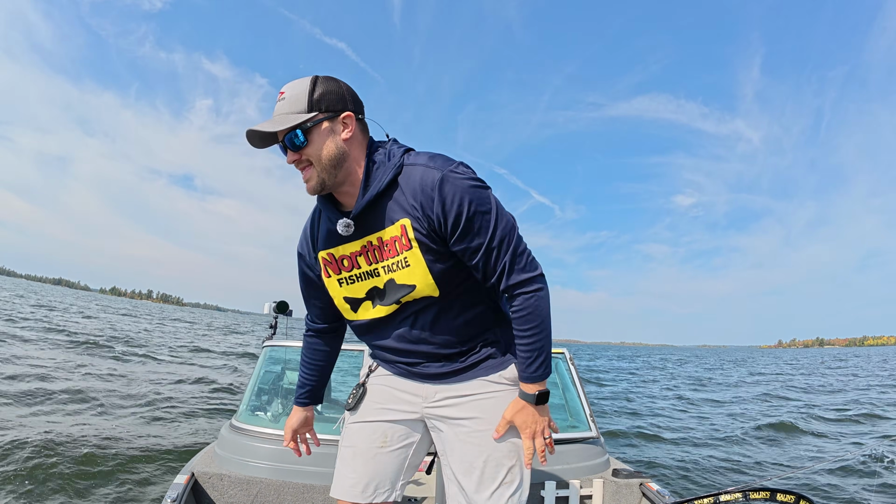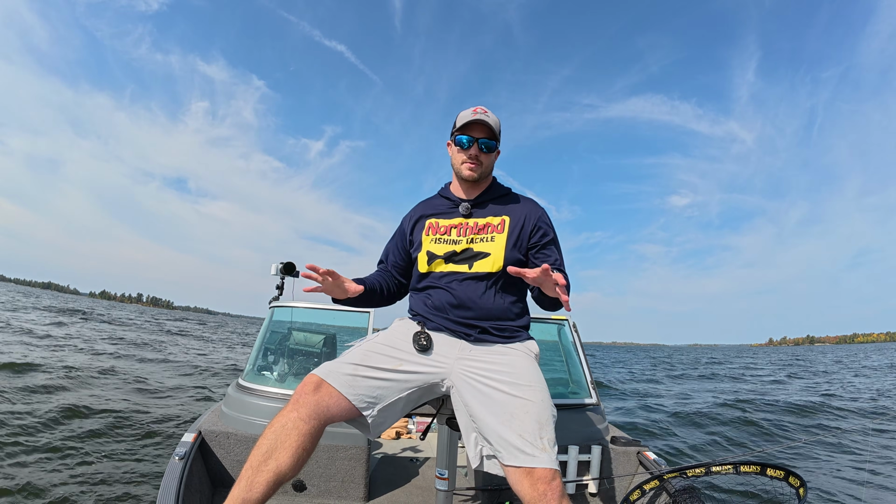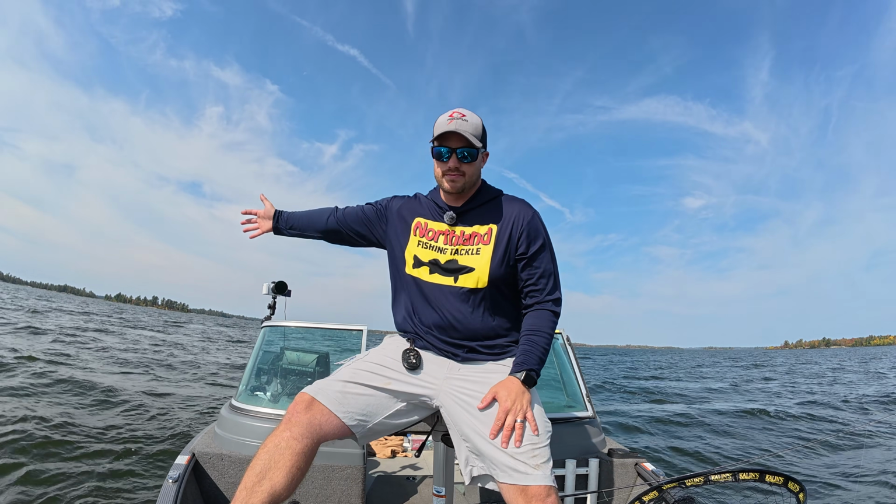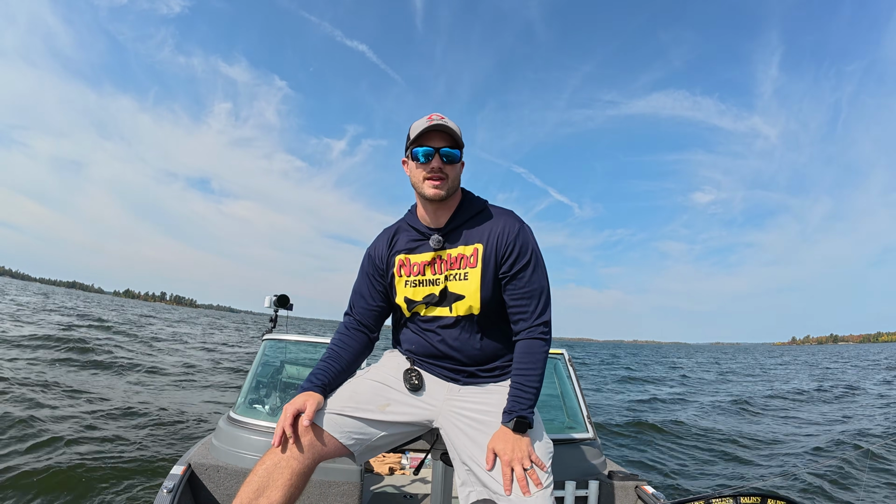So the next thing I am going to do is show something a little bit different, just to show you how you can approach it in a different way. I still have more of this flat behind me that I haven't hit that's in between these two humps. So I'm actually gonna go 100 to 500 yards to the one side of it, and I'm gonna work this hump back into the wind, and I'll show you how I work these fish when I am working into the wind like this.